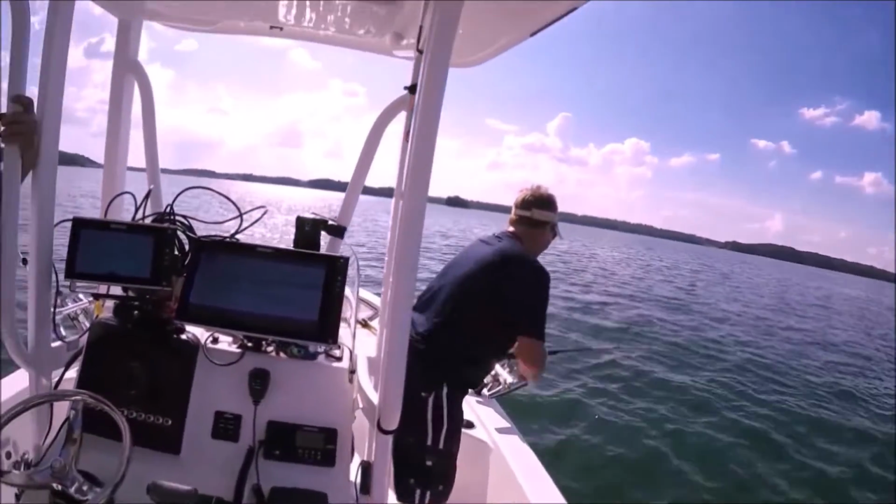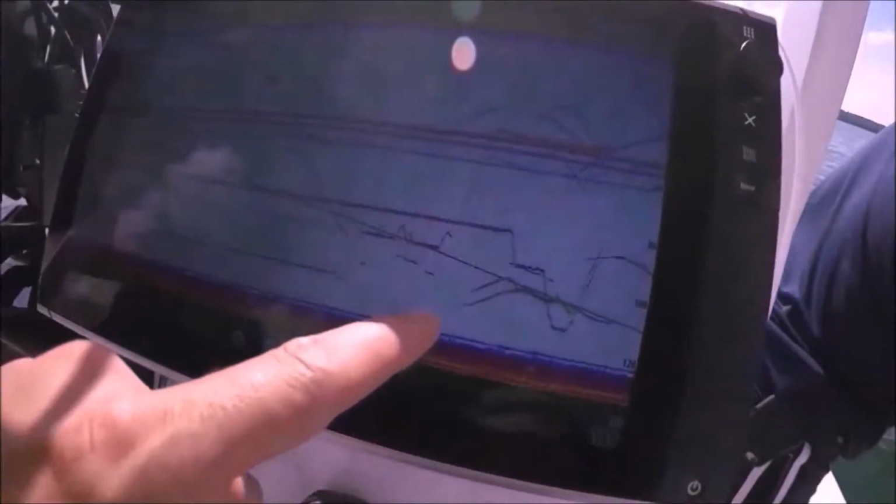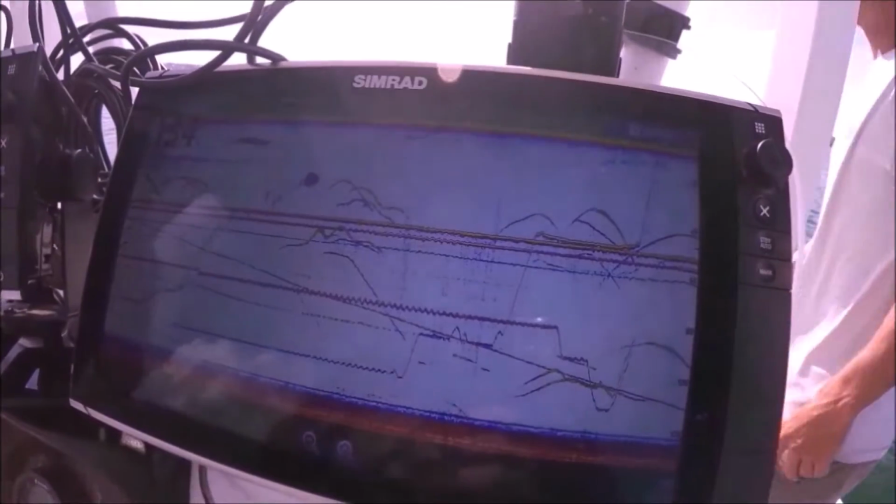All right, this is what happened. I'm trying to get the dang thing. I want to show you on the screen what just happened. Take them on up there around that trolling motor so they don't wipe out that other rod over there. Go on up there. They're way down around that motor.